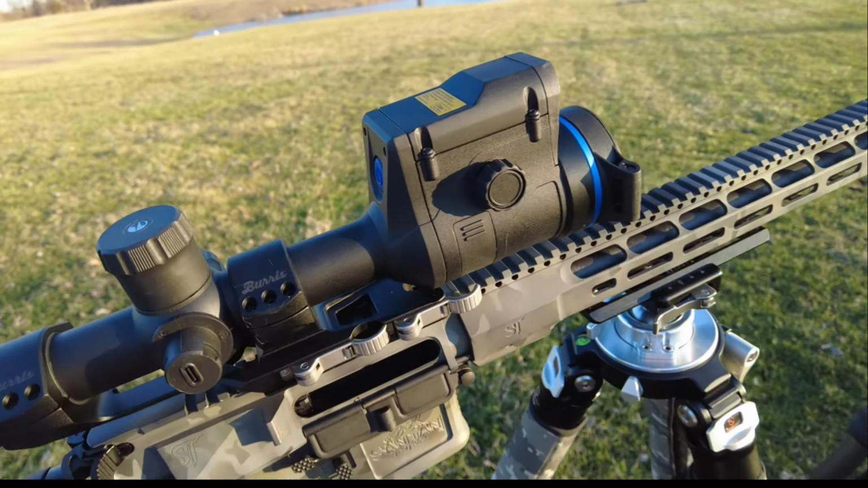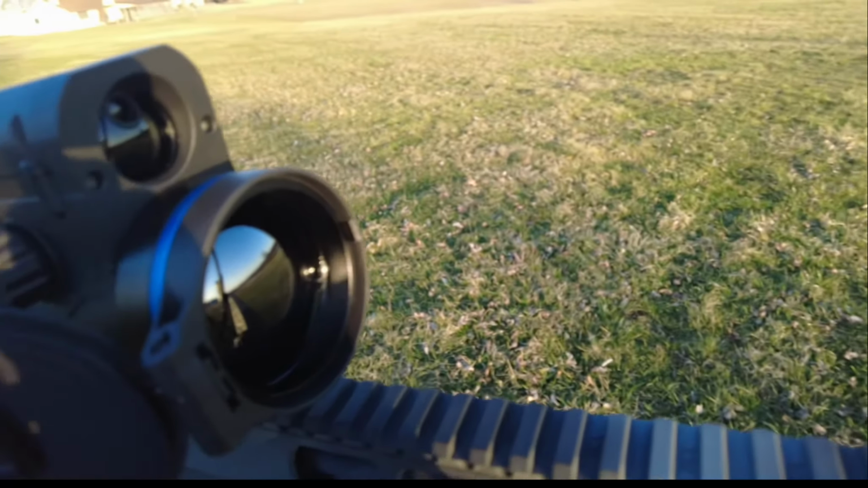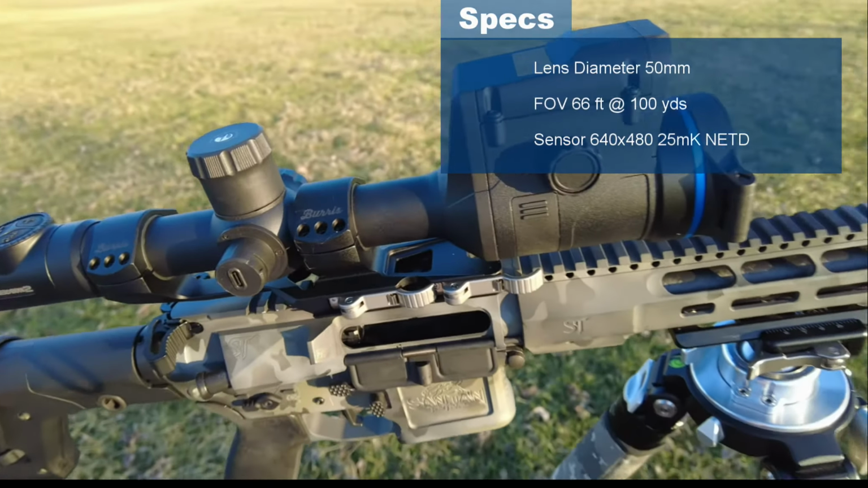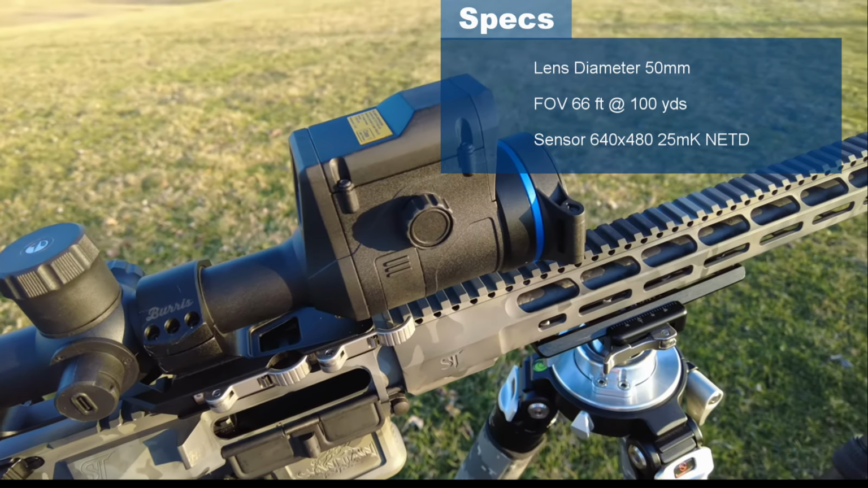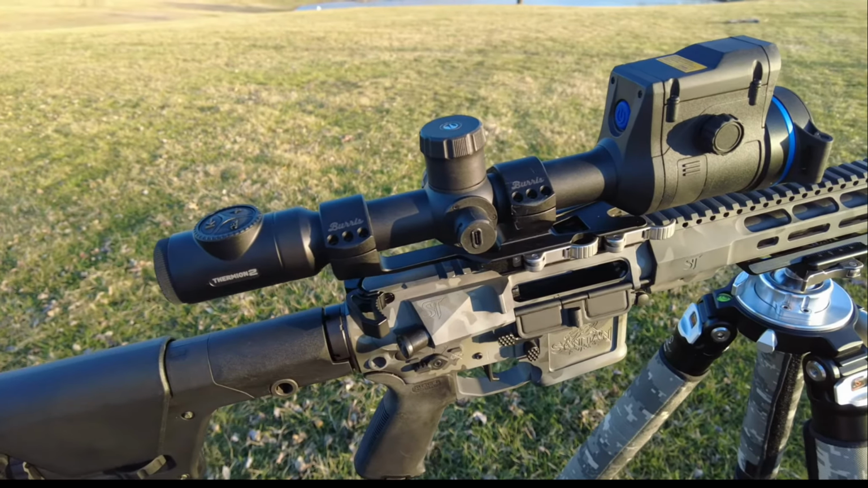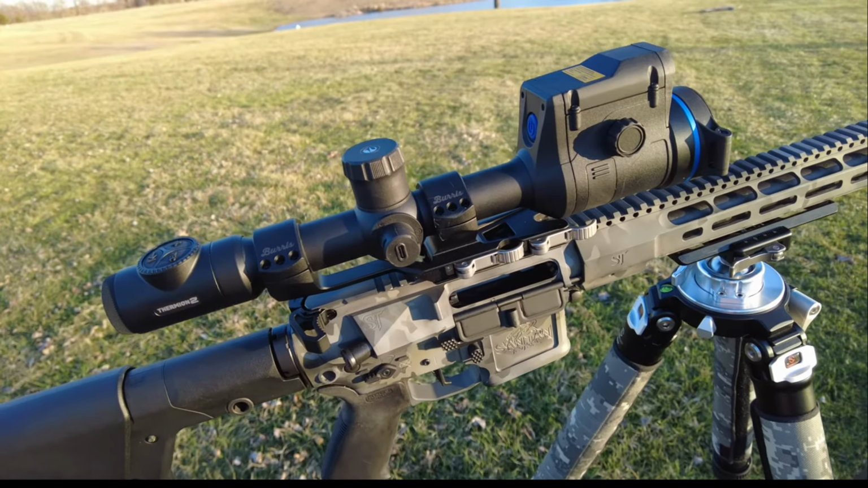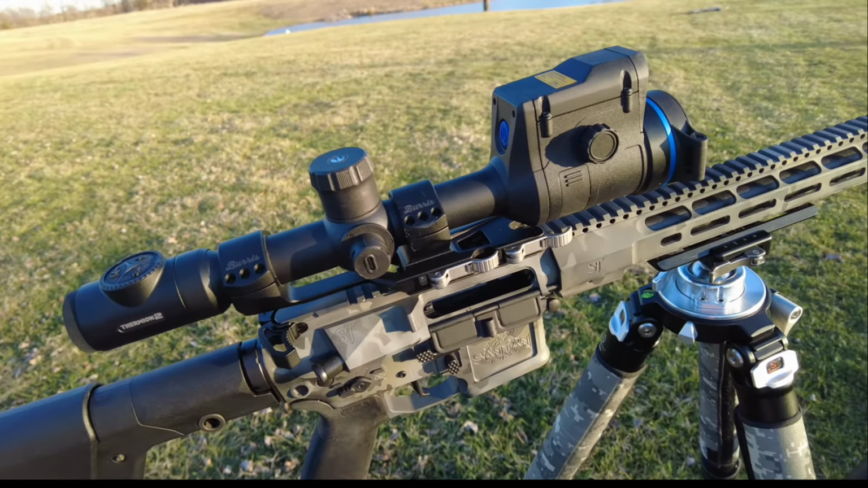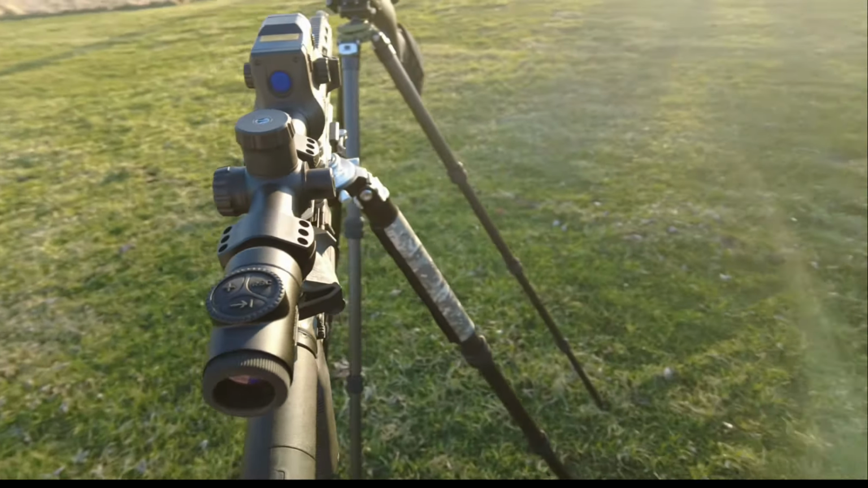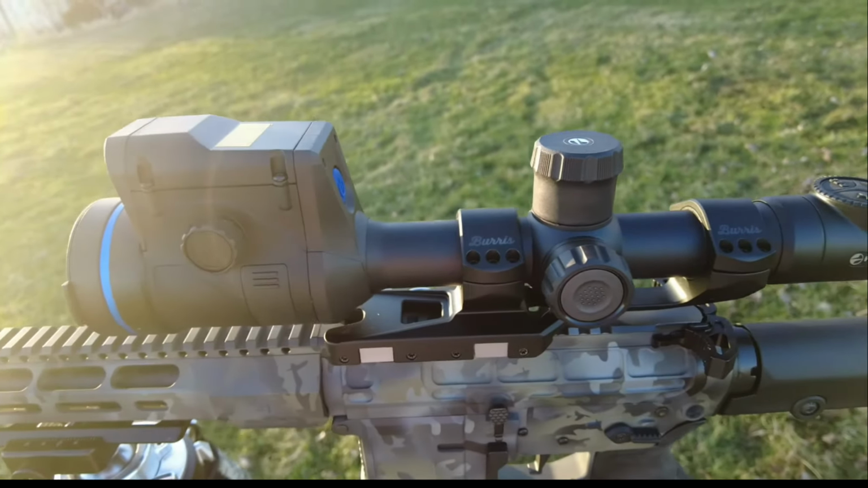So all in all, a lot of big improvements in the device. We've got that big 1.0 aperture lens up here on the front that goes along with the new 25 millikelvin sensor internal. That's going to provide you really good image quality in inclement weather conditions and early morning conditions where everything is getting all one temperature. That's where that 25 millikelvin is essentially the unit's ability to discern the temperature differential and assign gradient color. And so the lower that number is, the more accurately it can do that.